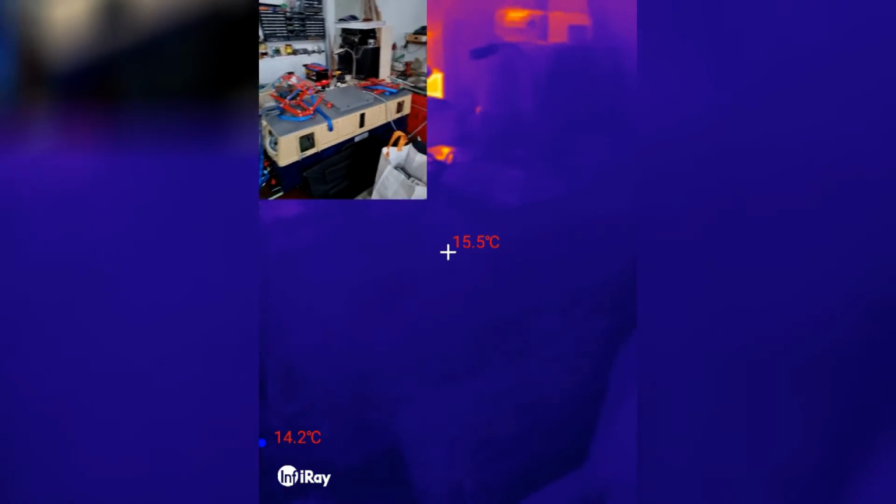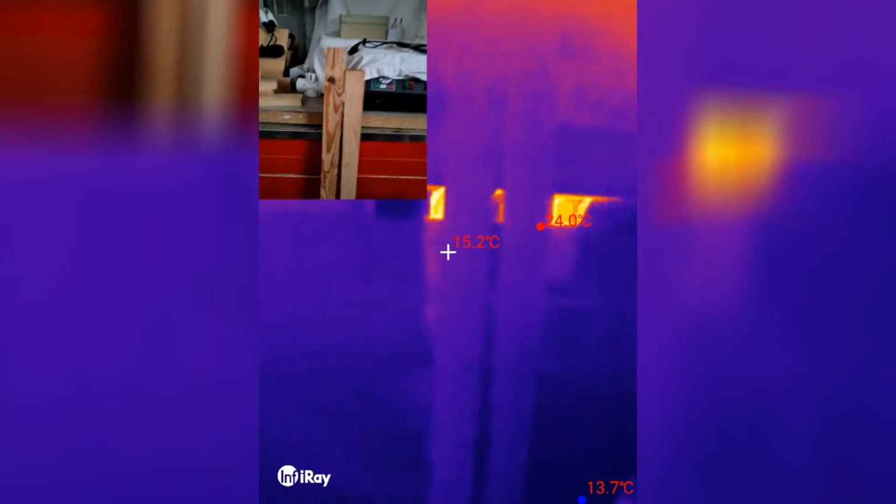What is that? Oh yeah, the 2 battery chargers. They are charging the phone. Sorry, the loco, which is completely transparent. There is something here. Oh, that's just this metal thingy which is reflecting. Okay, so there's nothing extraordinary there.